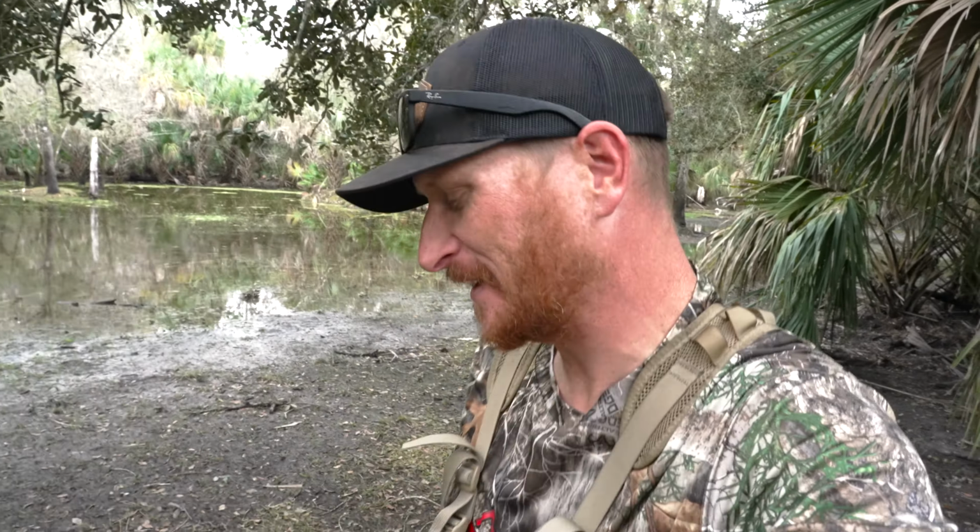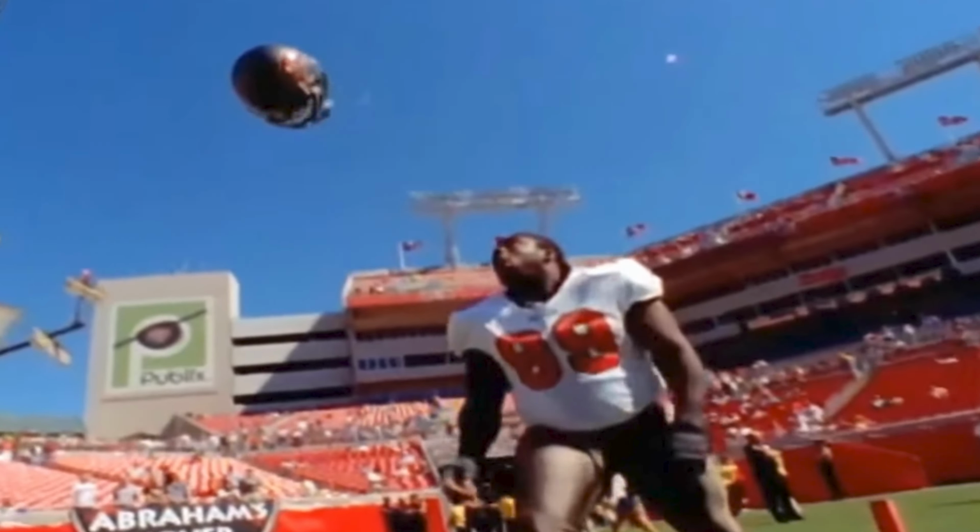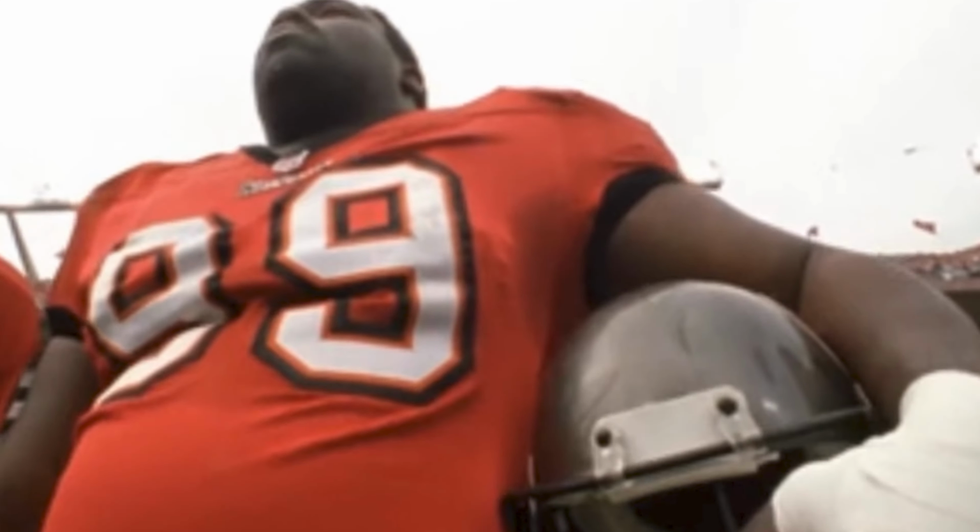I'm here at Razor Ranch, and as you can tell from the thumbnail, I am fired up. We have Warren Sapp on the way here right now. Big 99 for our Tampa Bay Bucks, Hall of Famer.